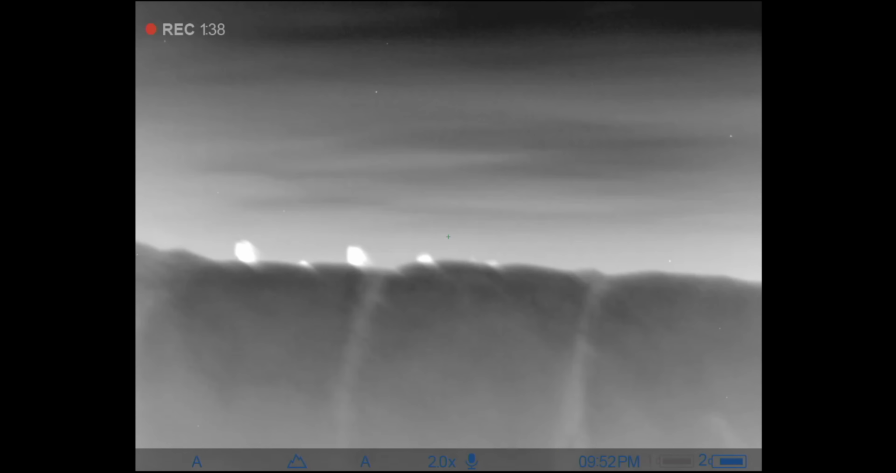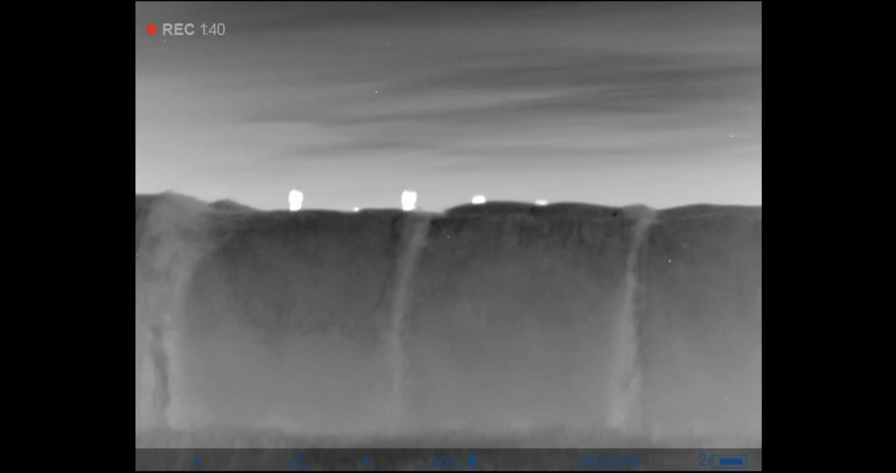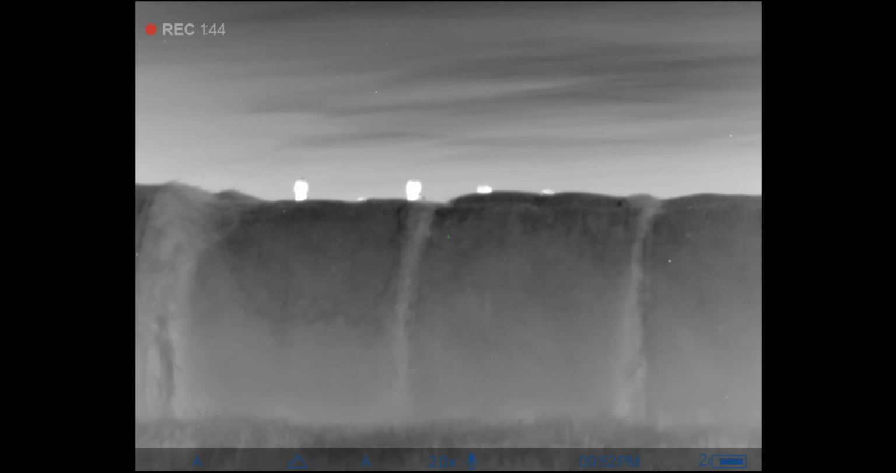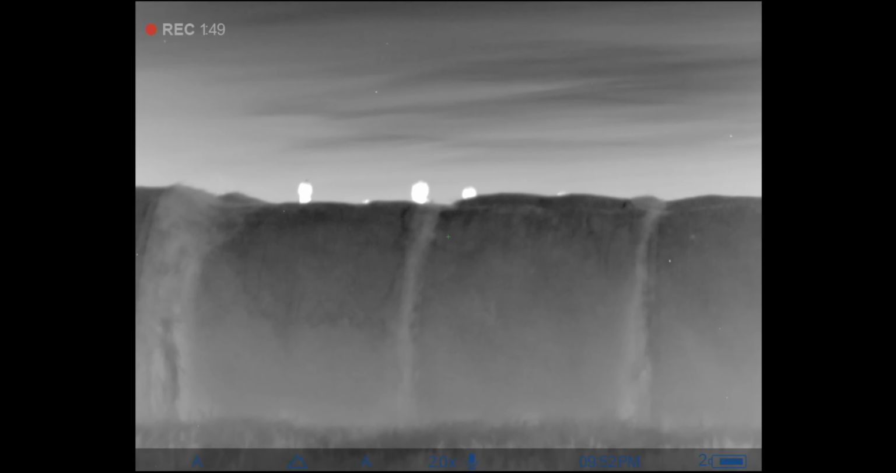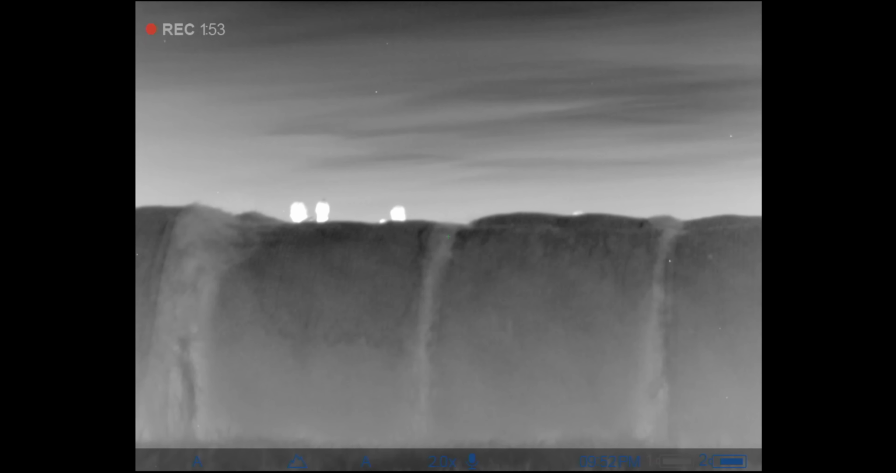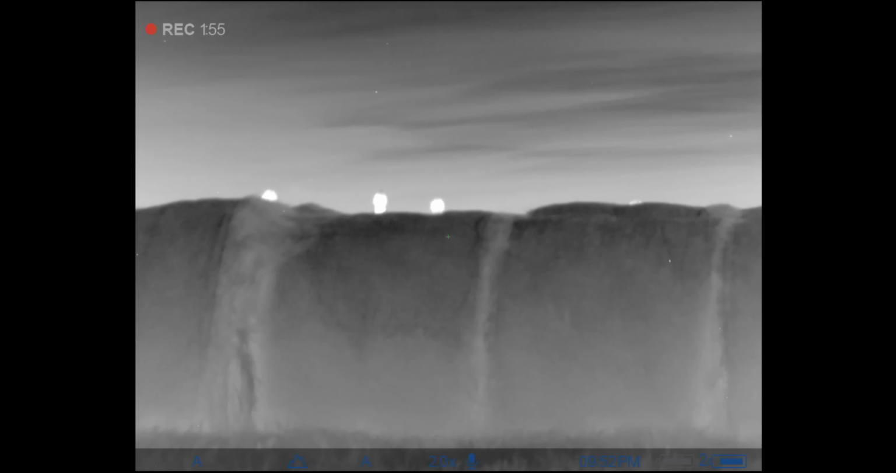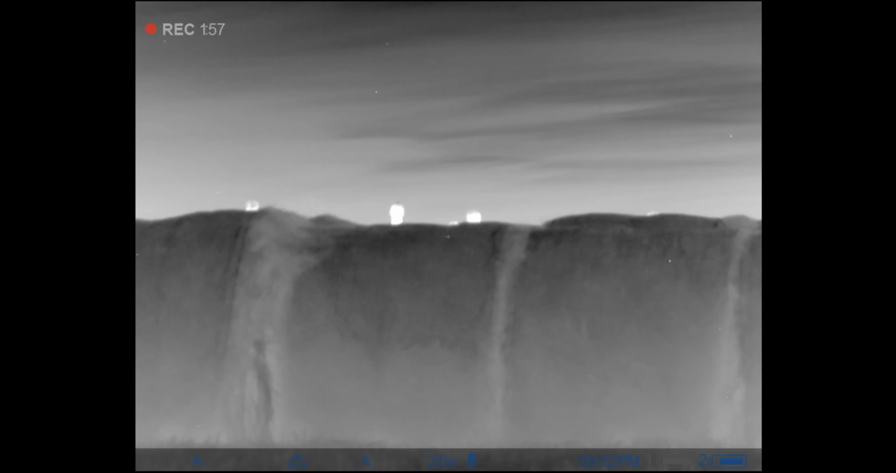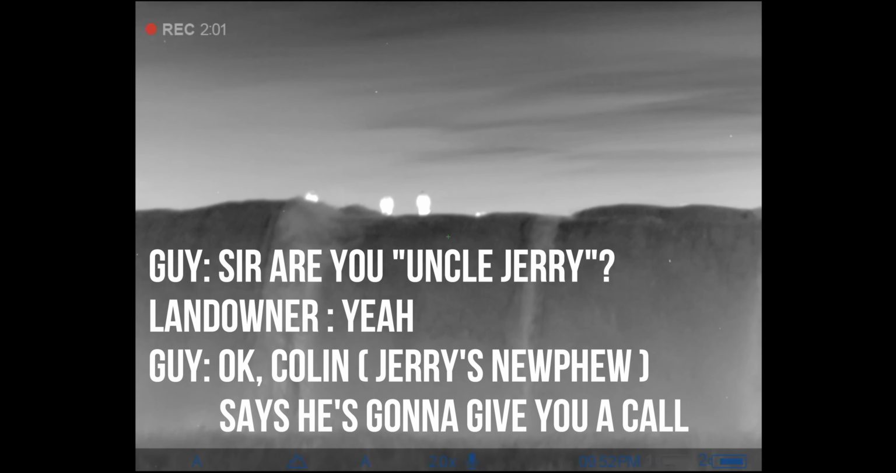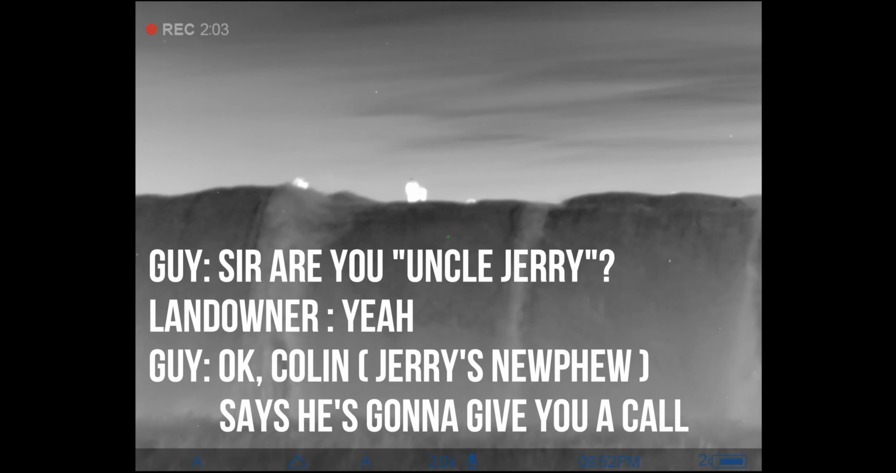Colin don't give permission to this place. You're supposed to be on the other side of the road if you're on Cullen's place. Okay, we're sorry, we didn't know that. Well, it's a good way to get shot. Yes, sir. We were shooting some pigs out here. We seen y'all through the scope. Sir, are you Uncle Jerry? Yeah. Okay.